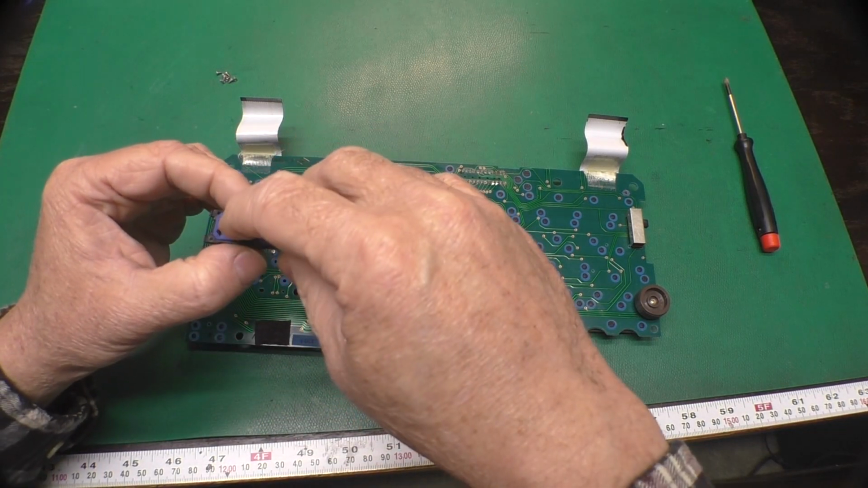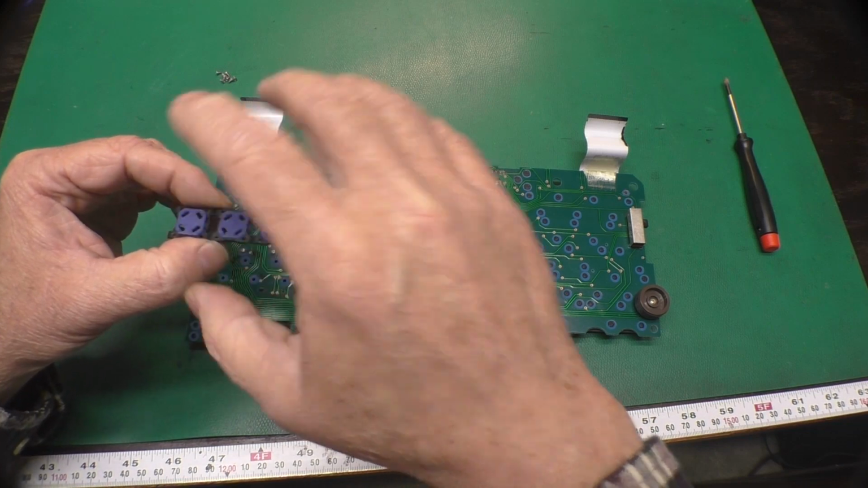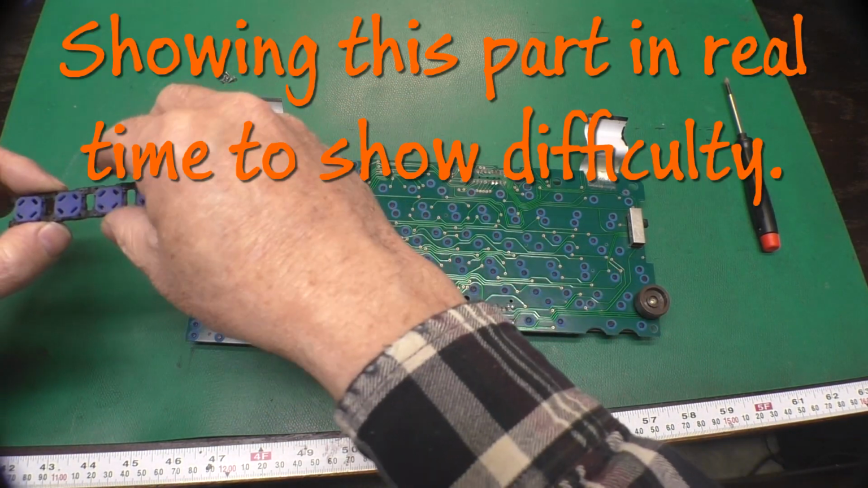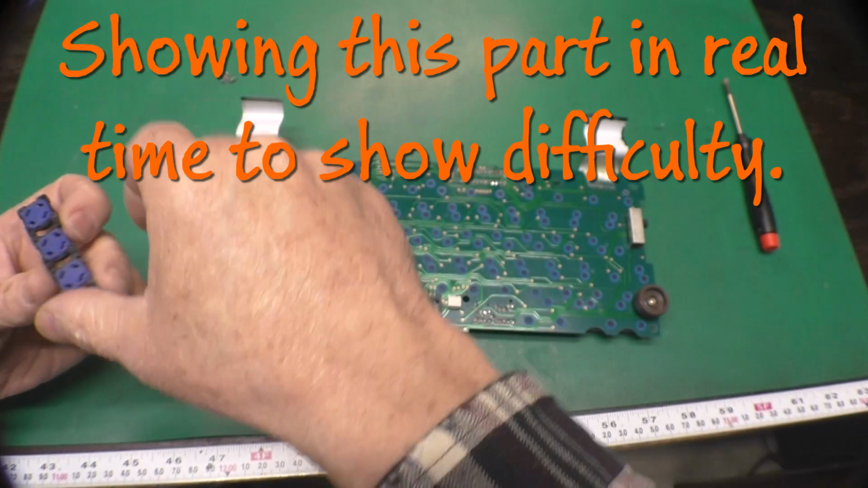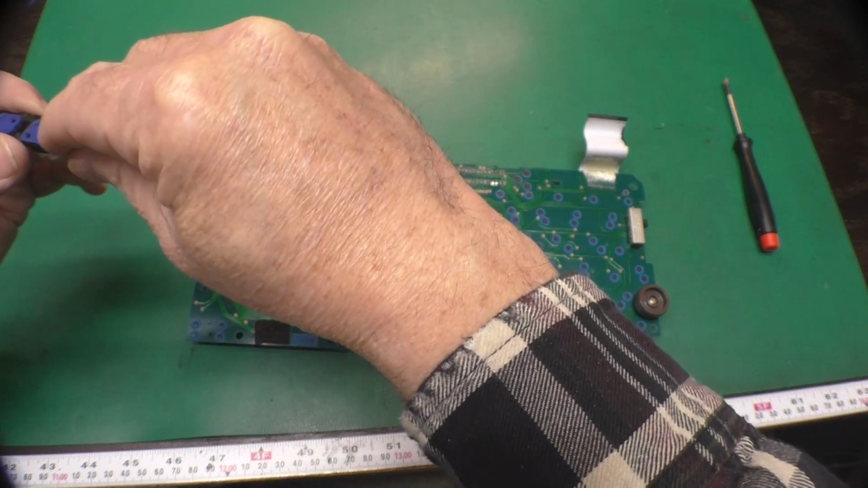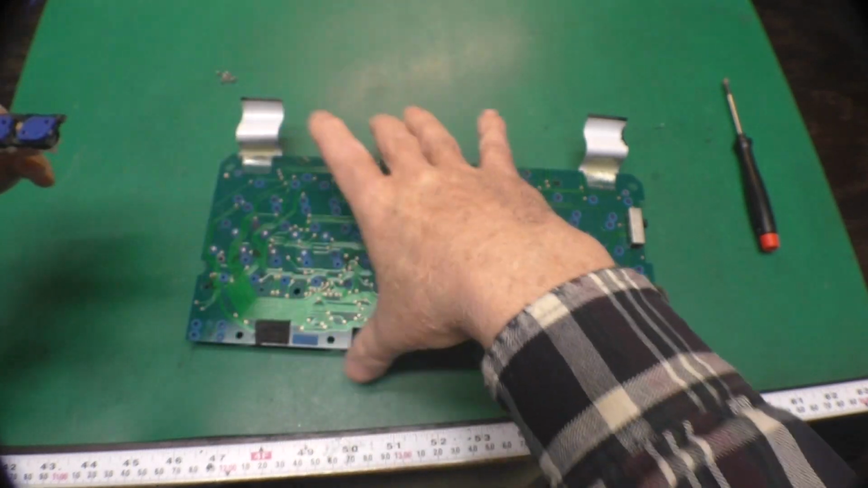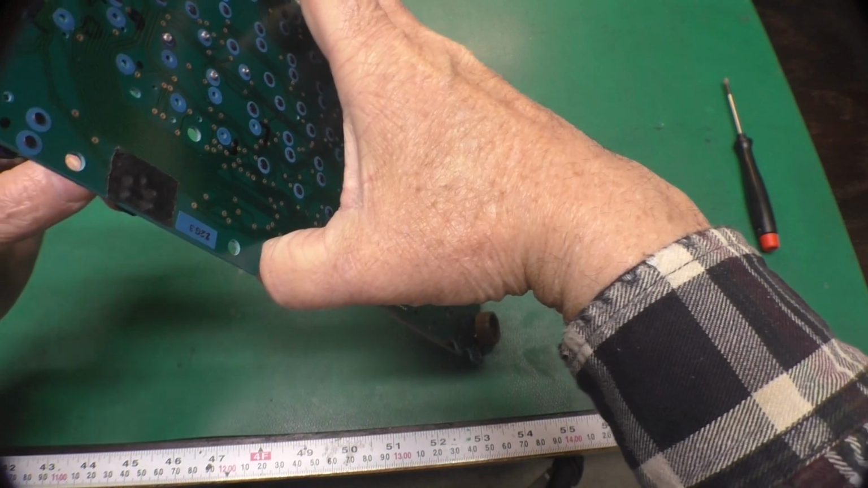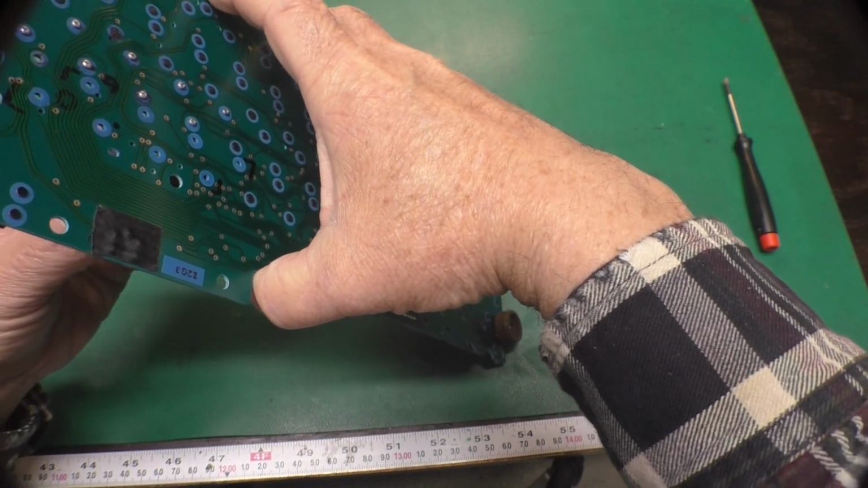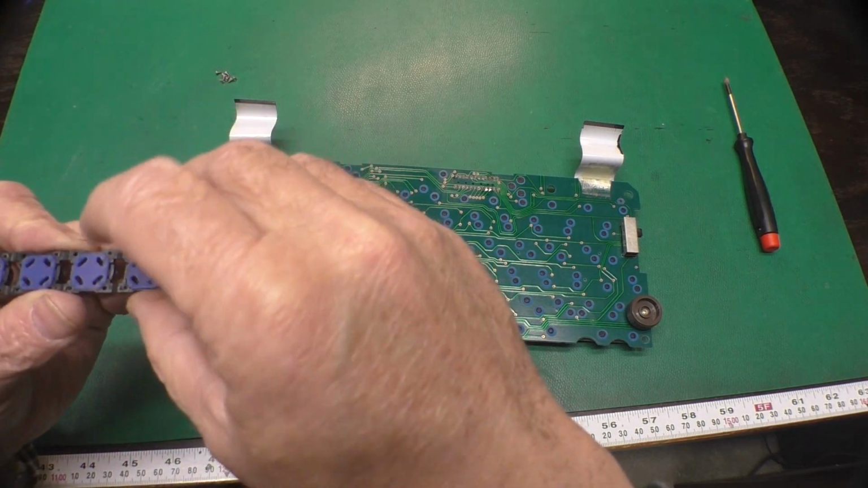You've got to try to keep these rubber bits in the right place. Maybe we'll turn it this way. There. Sometimes when you try to push it up there, those pop out.